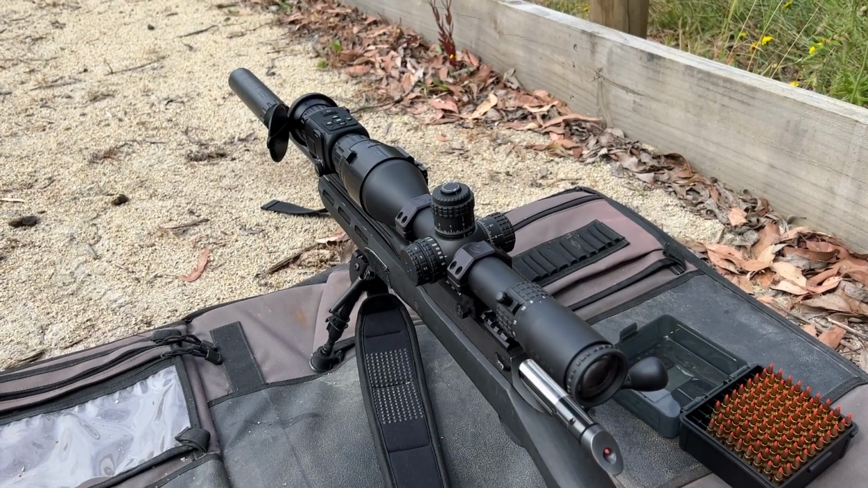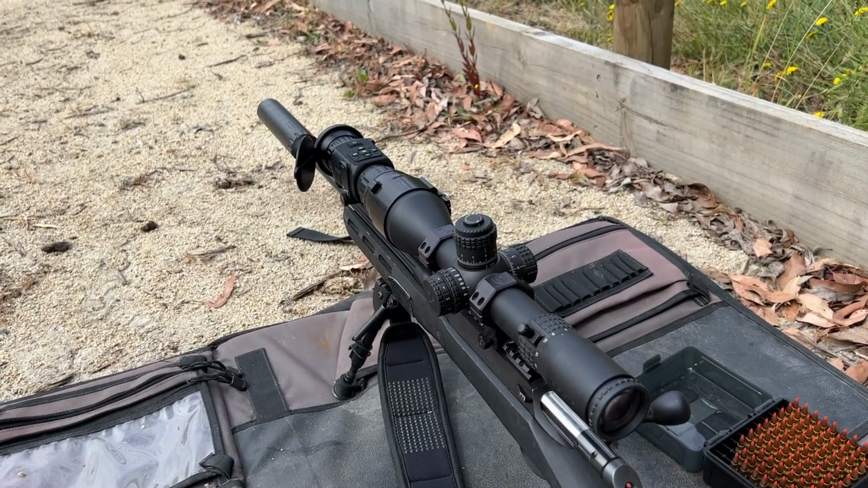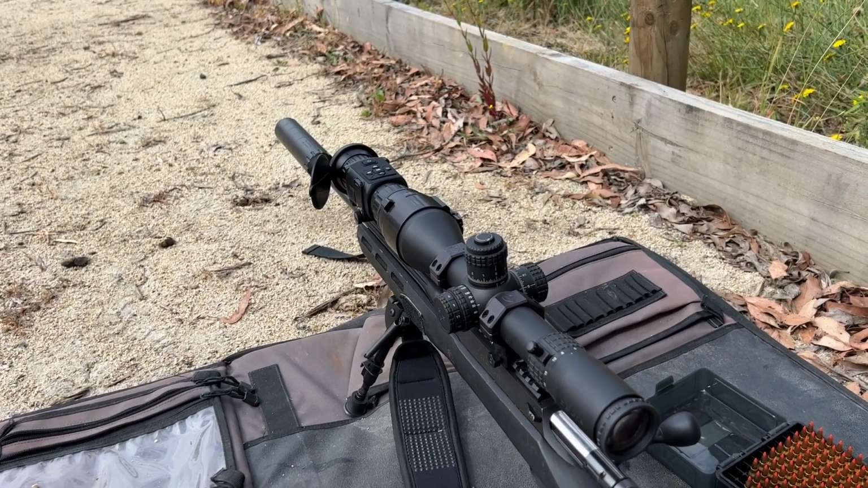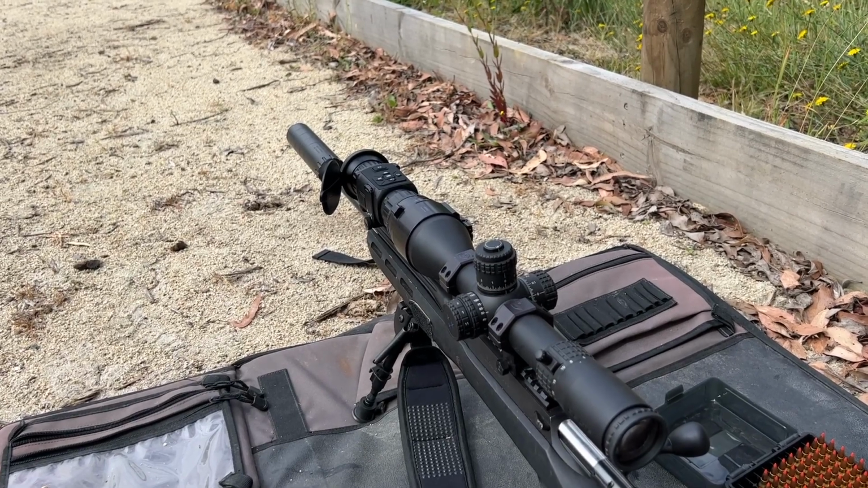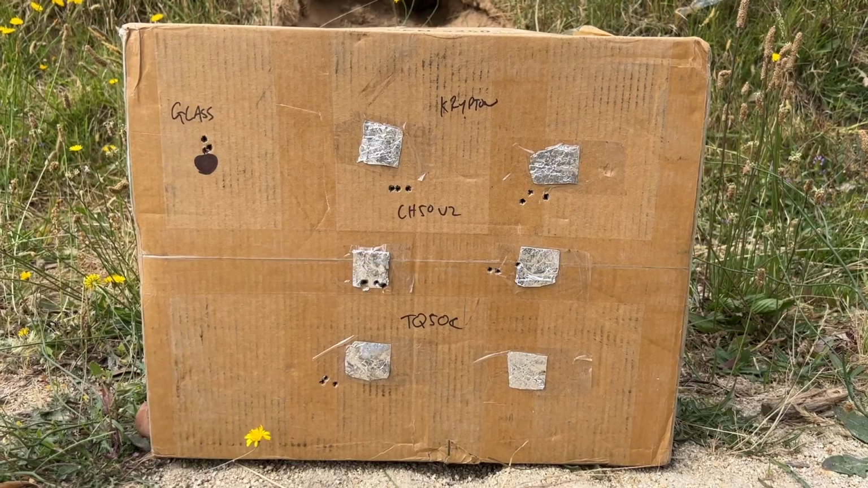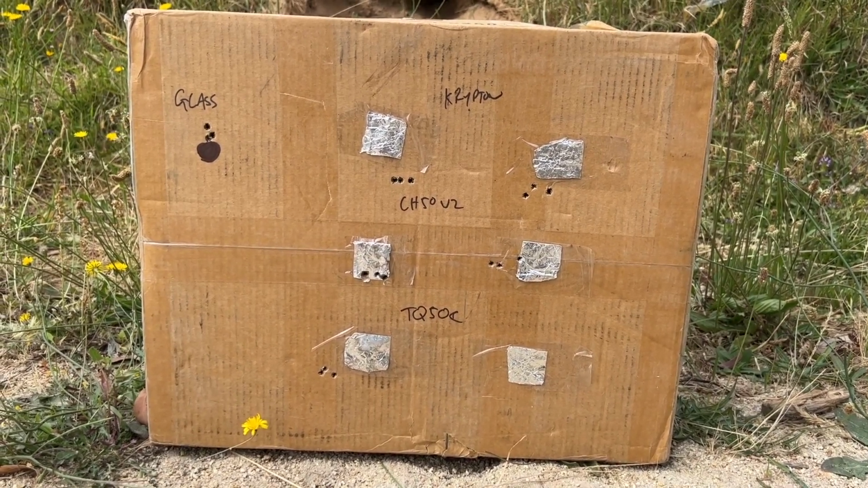All right, so now I've got the TQ50C. Now this is the C, not the standard version. And the reason we're using the C is because of the calibration that it has in the factory. The TQ50 doesn't have that. So the TQ50C is meant to be, clamp it on, and should be pretty close to point of impact. We'll see what happens. All right, as we can see, we're shooting low and to the left with the TQ50C.